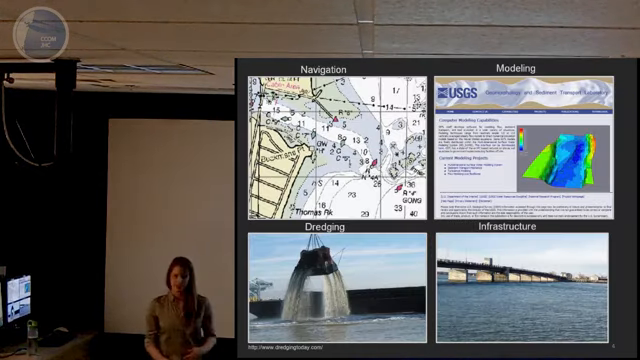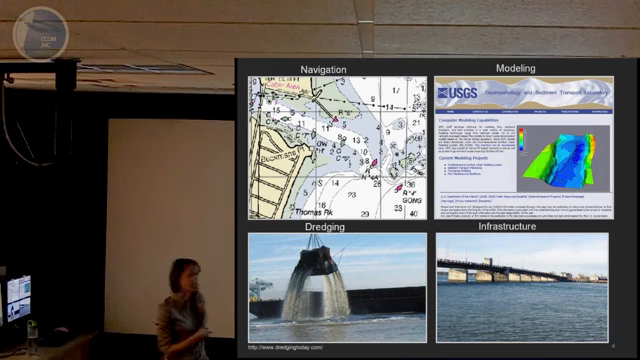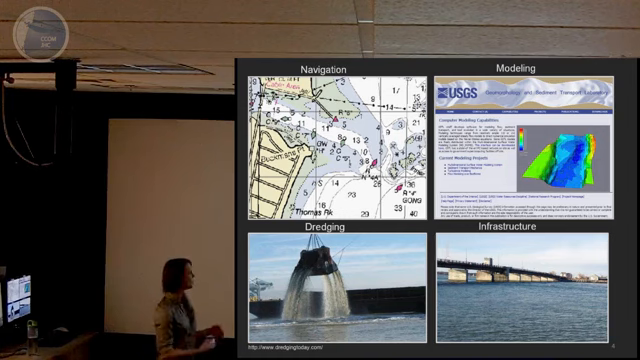So hopefully I've convinced you that inlets are important, and now I want to talk about why we want to collect regular scientific data from them. And the first reason is for navigation. As I said, lots of mariners transit through the inlets daily, and they rely on paper charts to safely transit in and out of the inlet. So a lot of inlets are not only really shallow, but they also are sometimes characterized by large bedforms. And sometimes those bedforms can migrate and shift over time.